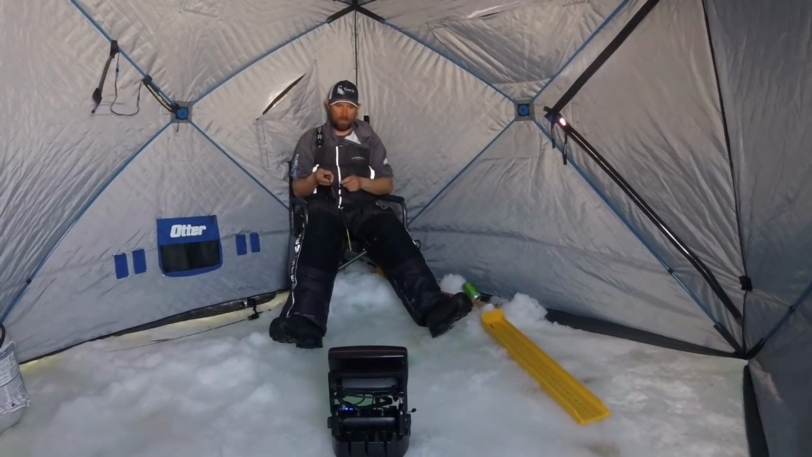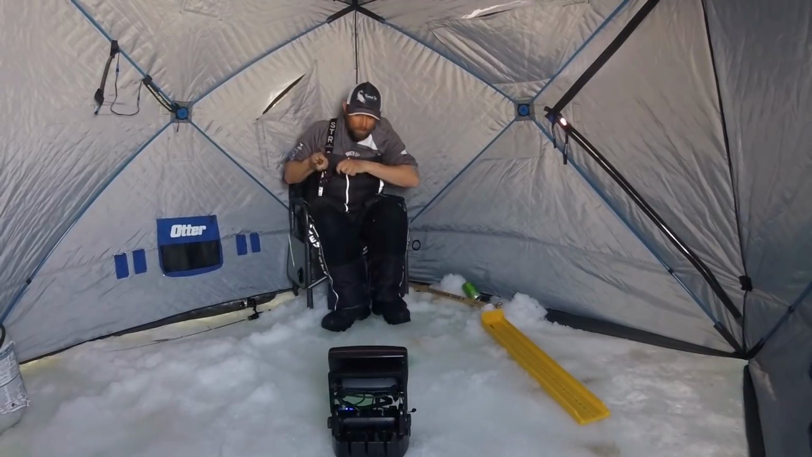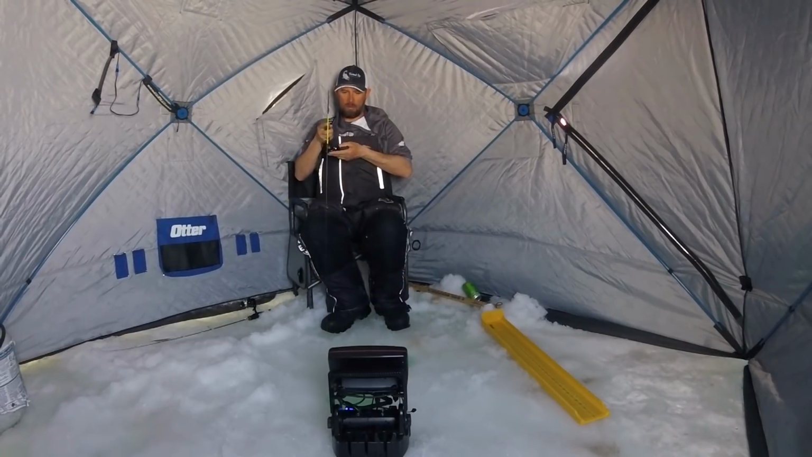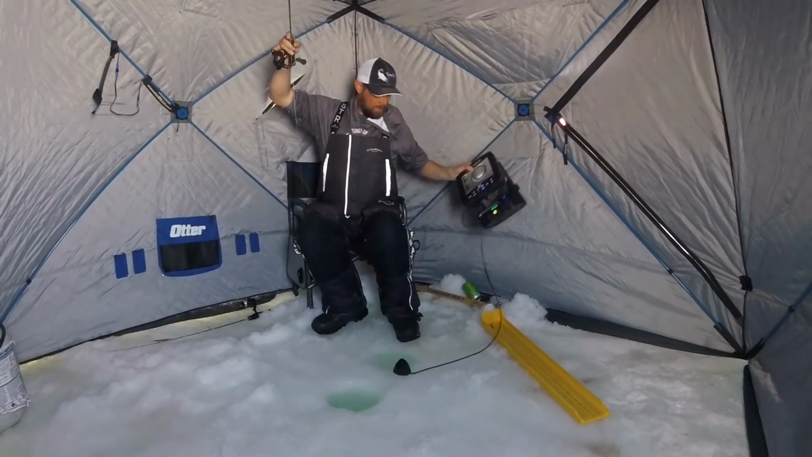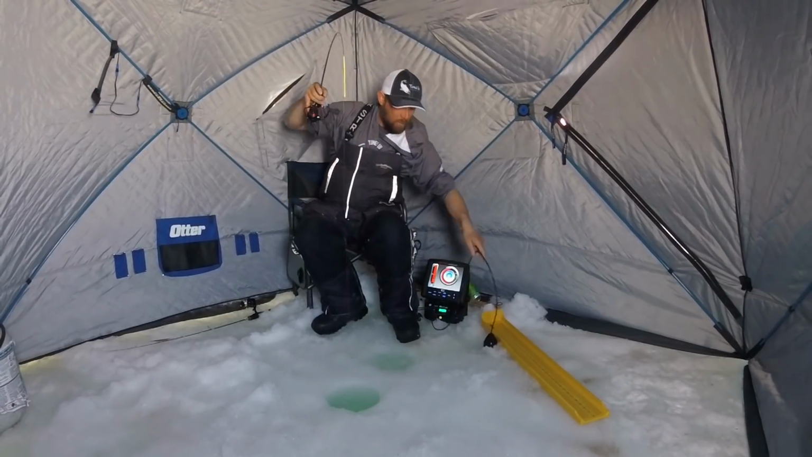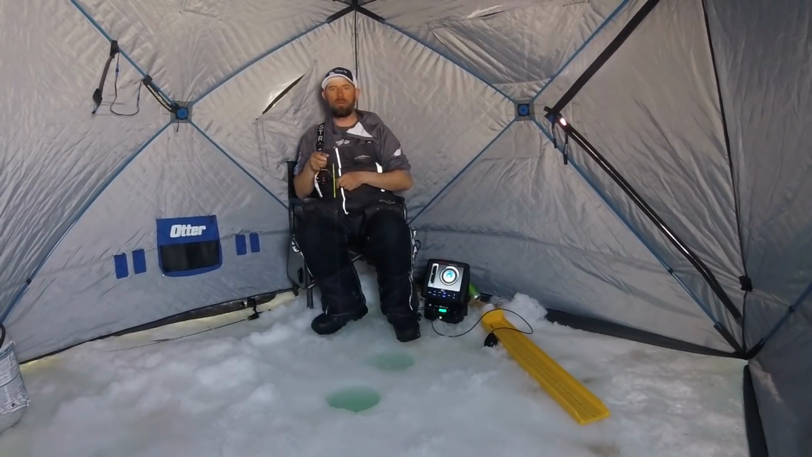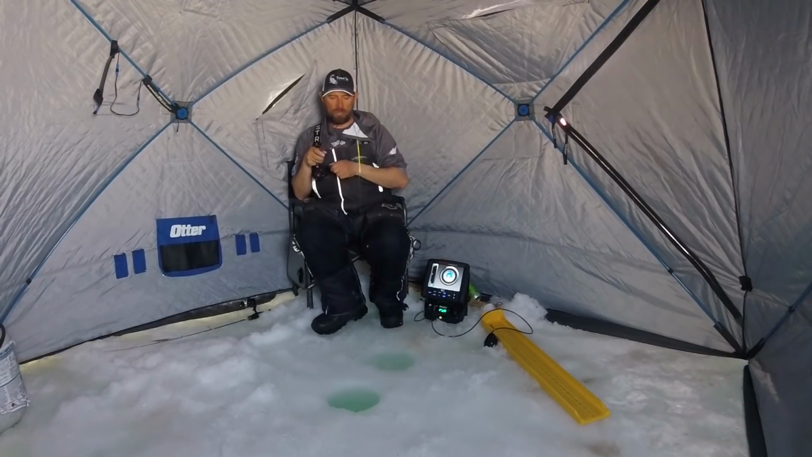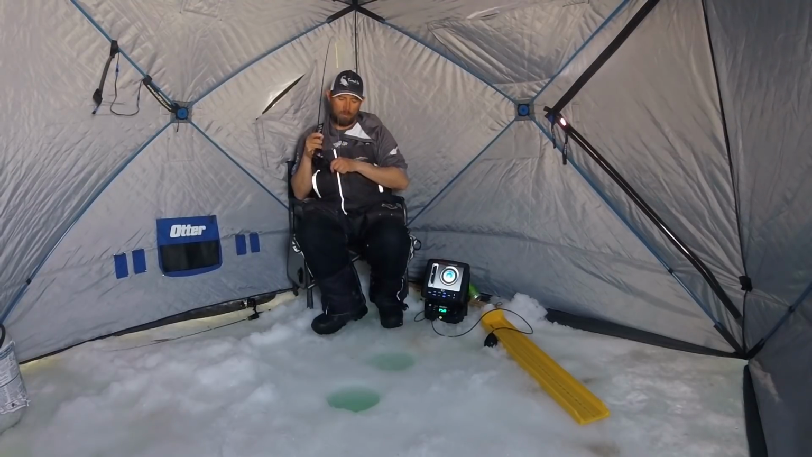Uh-oh, here comes a fish. There we go. Still waxy, boys. Still waxy. Didn't take them long to commit. There, boys. That one, it's kind of weird. Some of these fish come in, they don't want to bite for nothing, you know.